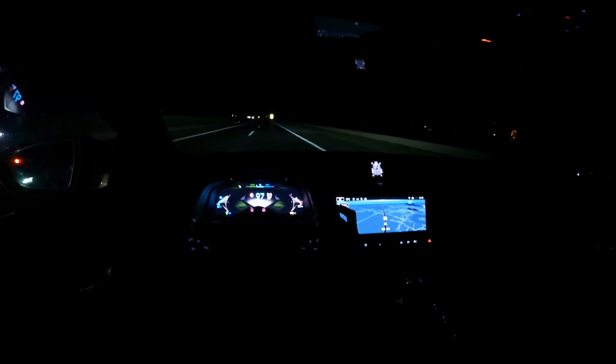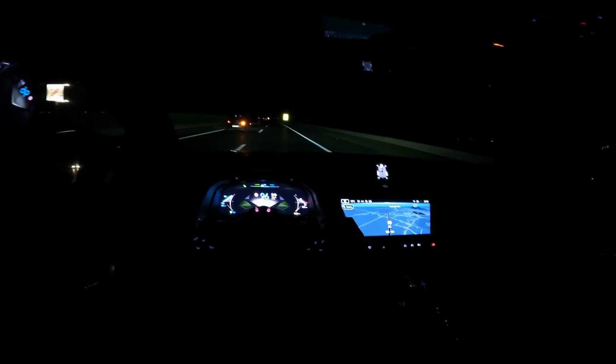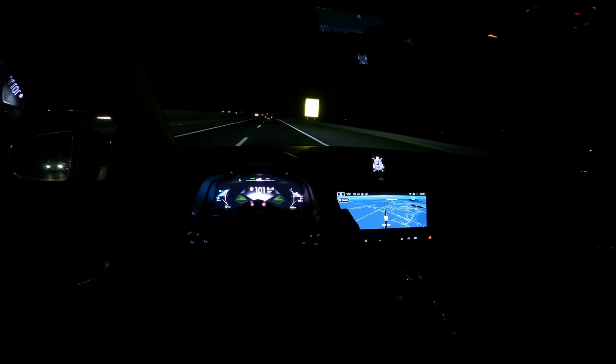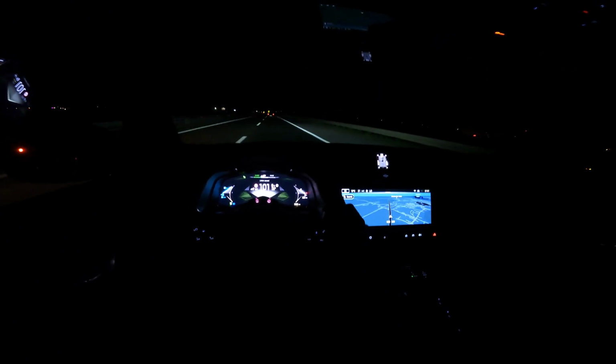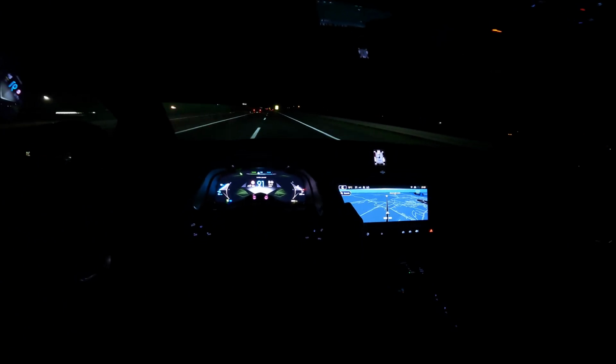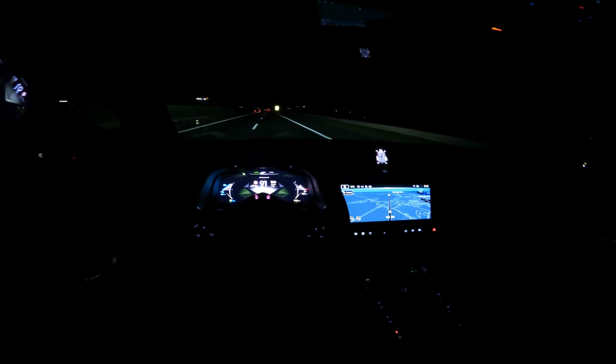So you can drive electric up to 135. Let me engage the cruise control. So it's correcting my lanes.